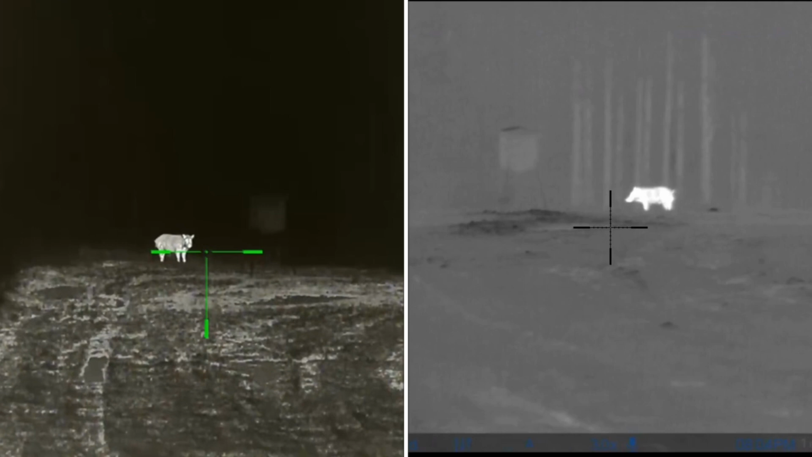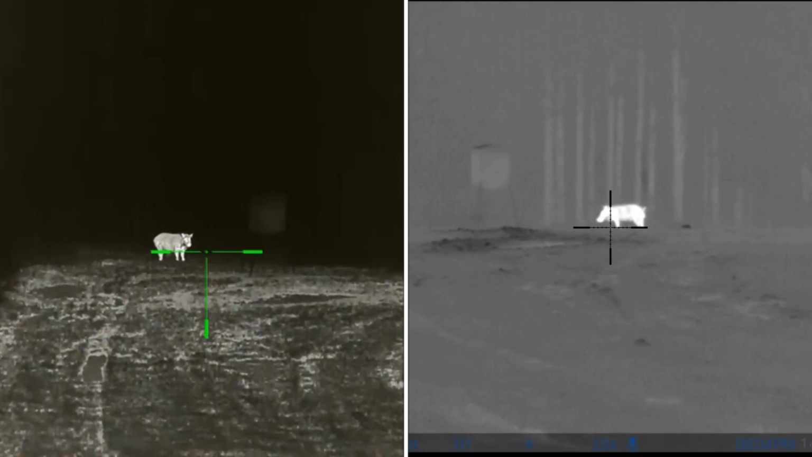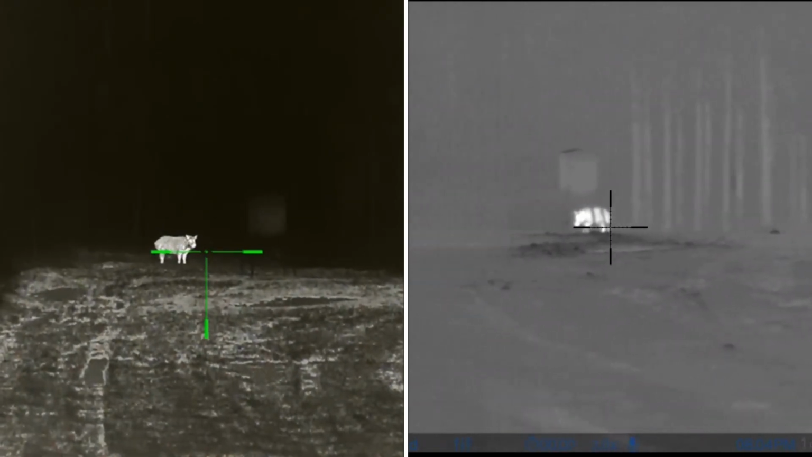On the right with the Pulsar XG, it was just high humidity. I think the weather was kind of cool that night too. It wasn't very hot or anything like that. So let's just let this play, and you tell me.